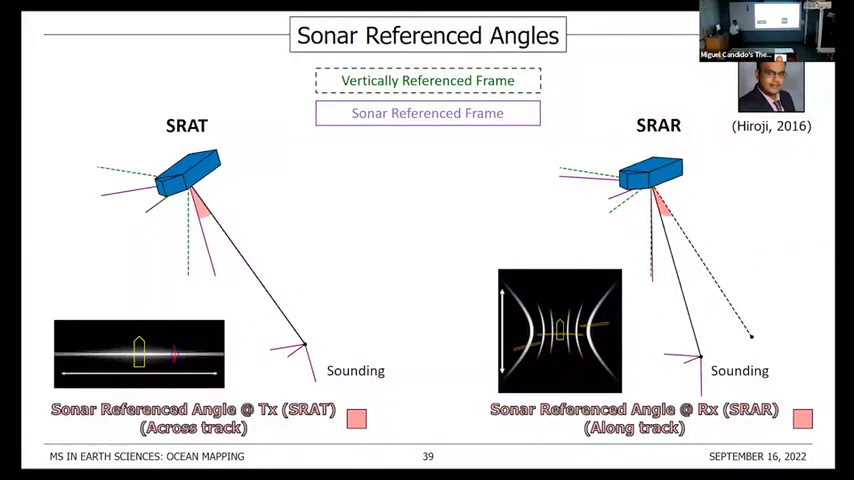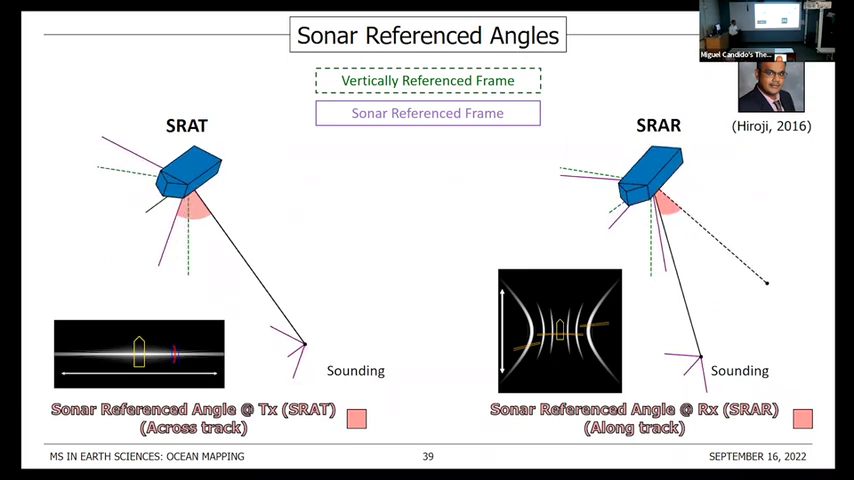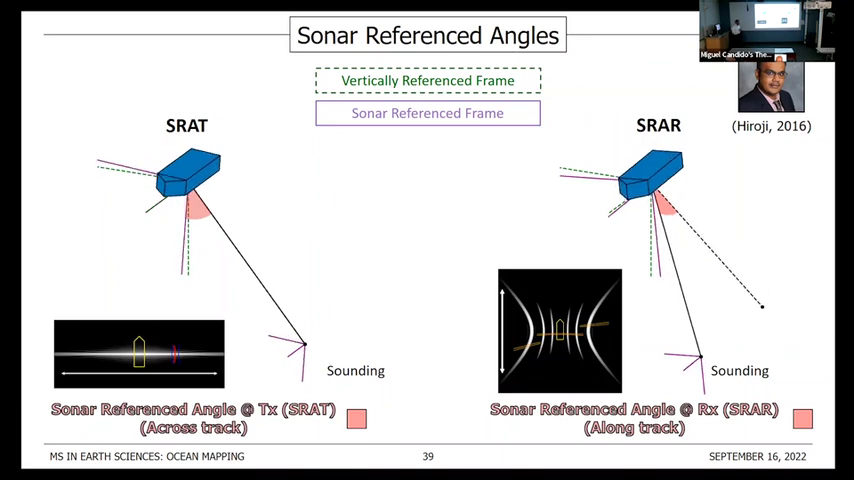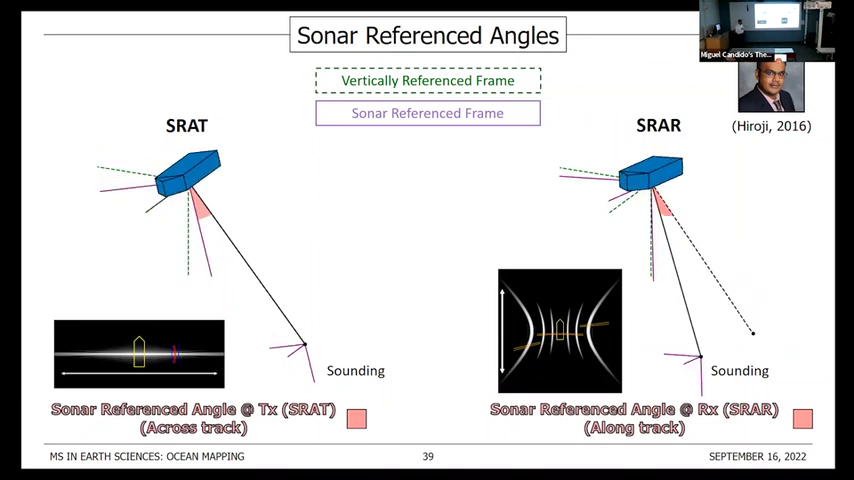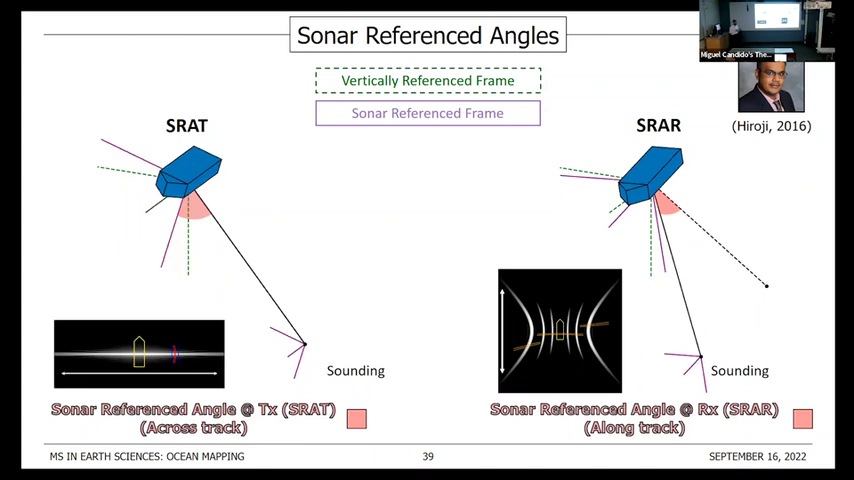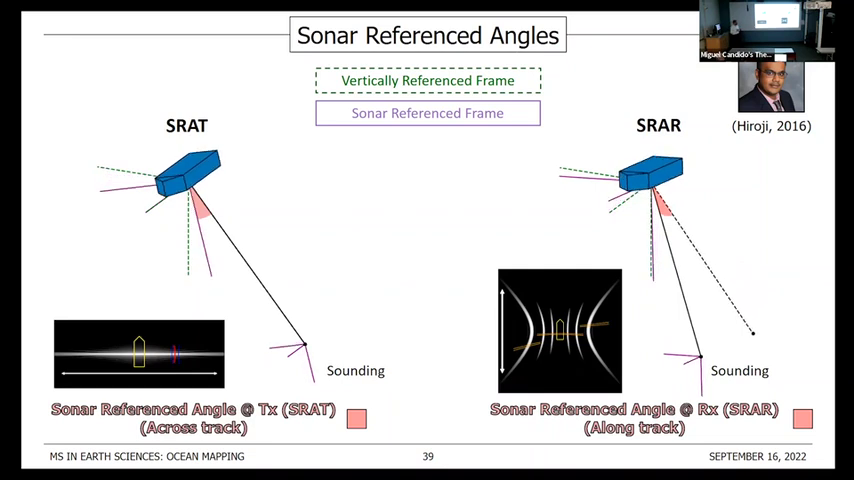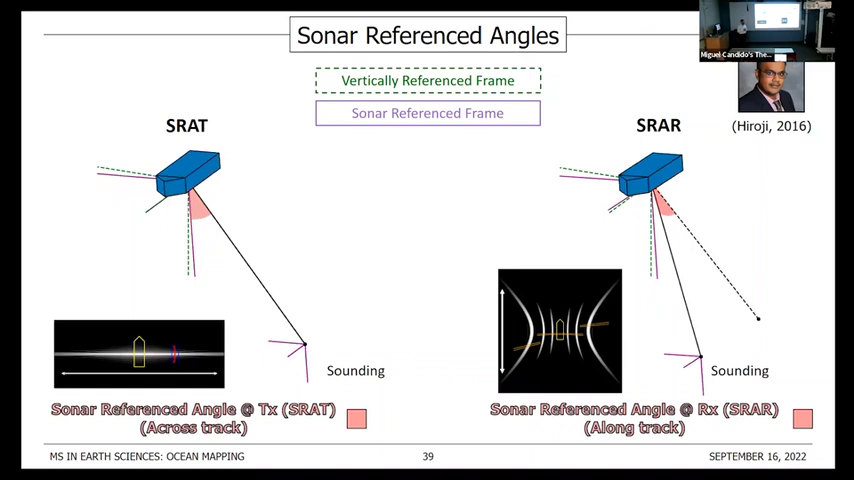Therefore, to better understand the beam pattern variation, I map all the backscatter strength estimates in a sonar referenced space where the coordinates are the sonar referenced angle at transmission, which is basically the sonar referenced angle in the across track direction, measured at transmission with respect to the transmit array. The other coordinate will be the sonar referenced angle at reception, which is basically the sonar referenced angle along track.